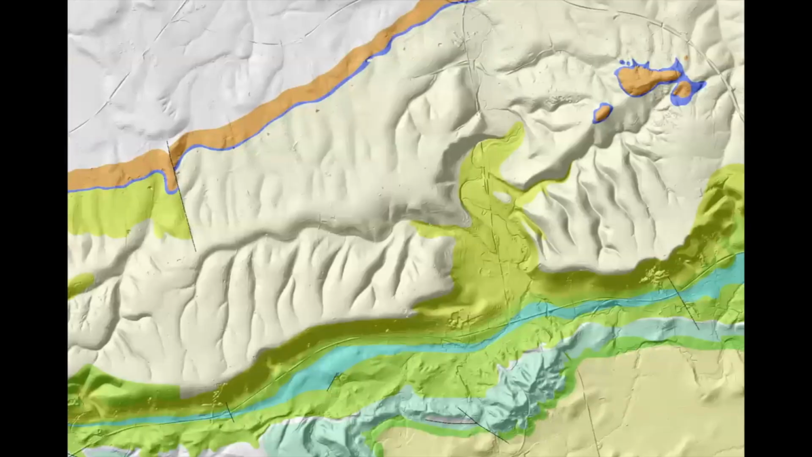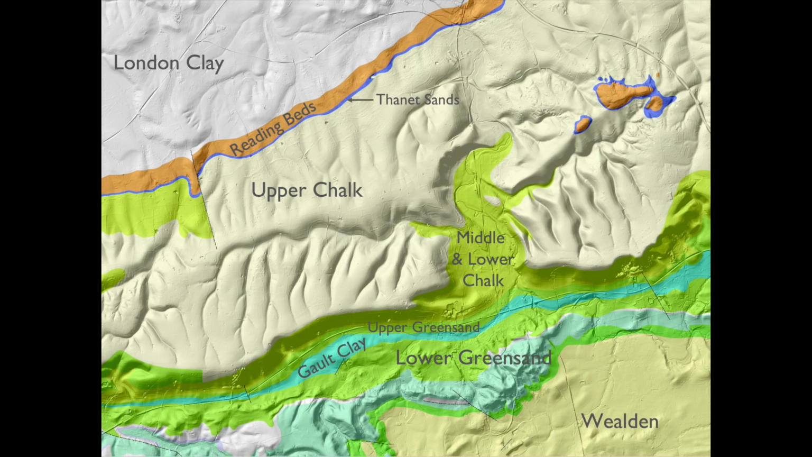This is the geology. Richard has described this, so I won't spend a lot of time on it, but here is the Wealden, Lower Cretaceous. This is the lower greensand, these green colors here, that one, and some others down there. That's the Galt clay running through there.